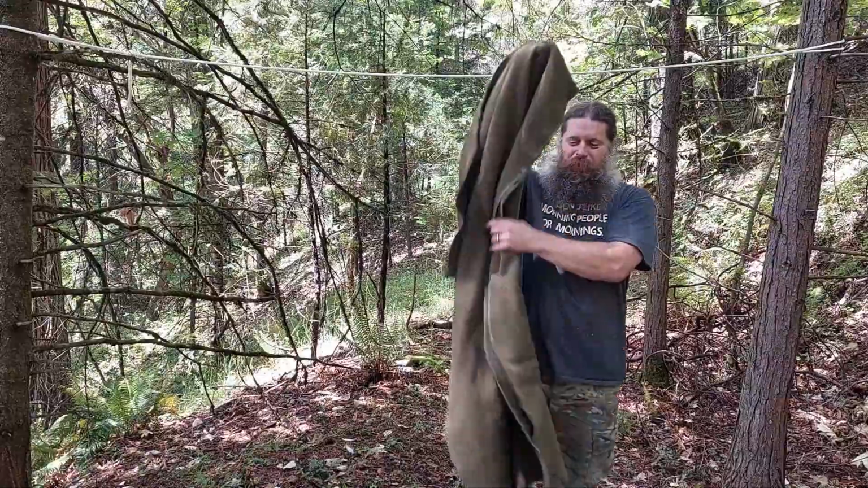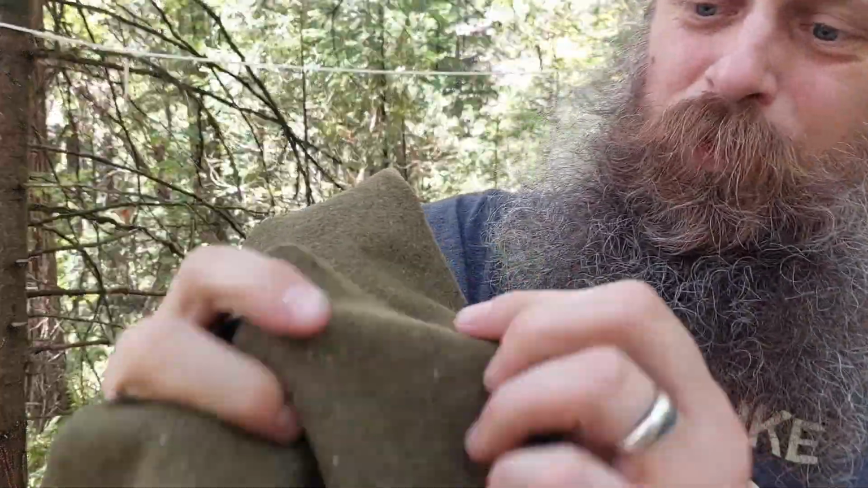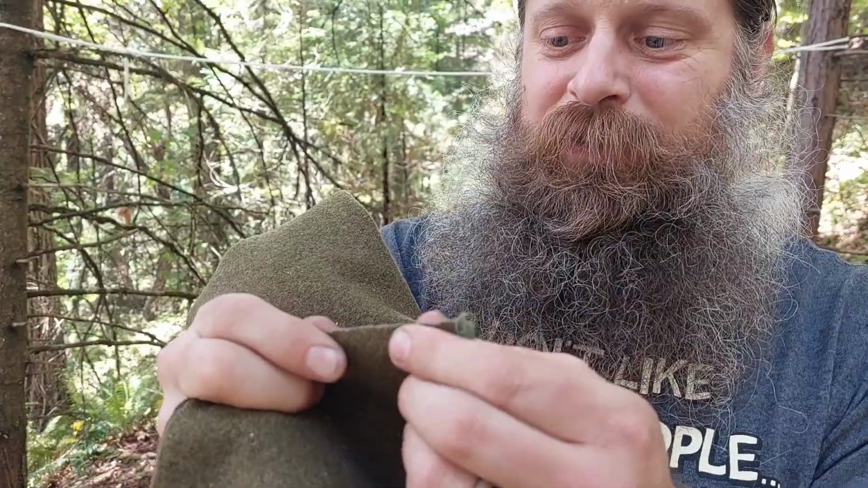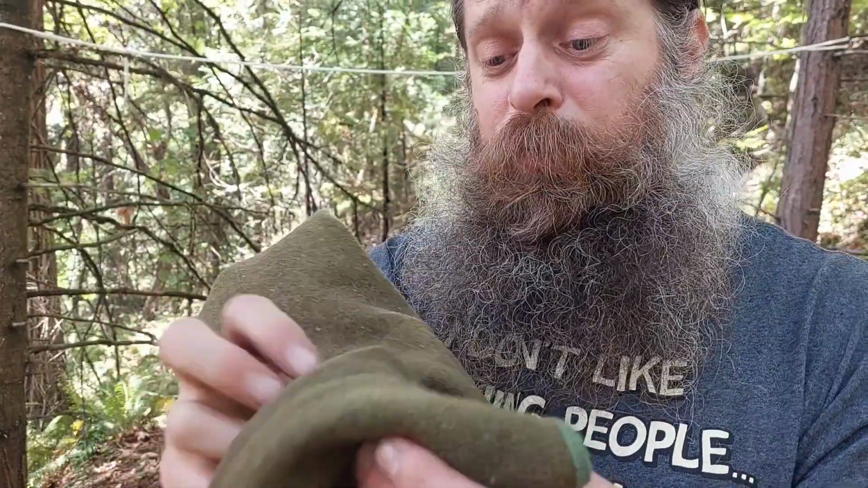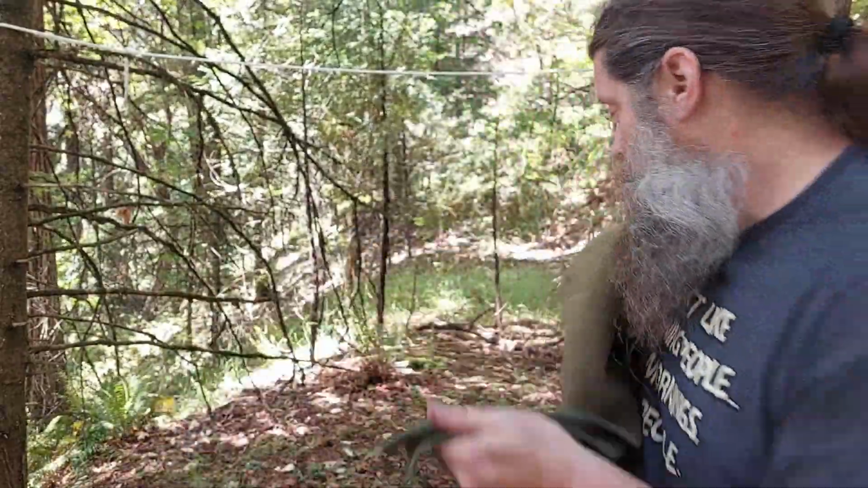Well, let me give you a close up so you can see what it's really made of. I mean, who uses wool blankets anymore? But it's excellent as far as keeping you warm in a cold environment when you're trying to sleep. So I'm thinking this should do a fairly decent job at hiding my thermal signature. Let's hang it up and see what we got.